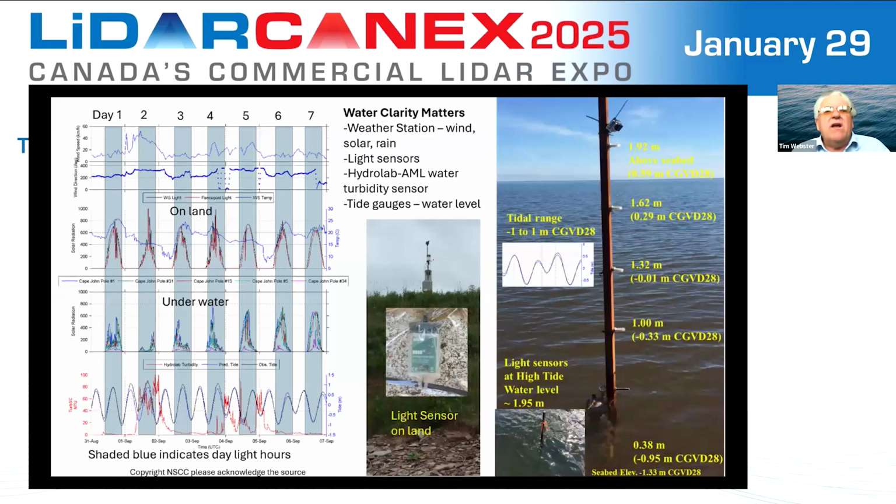I'm running out of time here, so I only want to talk briefly about water clarity and the fact that we need clear water for these bathymetric systems to work. I'll draw your attention to wind speed up here. These light blue bands represent daylight hours. So on day 2, we had a wind event come in and stir the water up. Here we're looking at the solar radiation on the land. Here we're looking at it underwater. And what's important down here, we're also measuring the turbidity. And this red line represents where the turbidity increases.